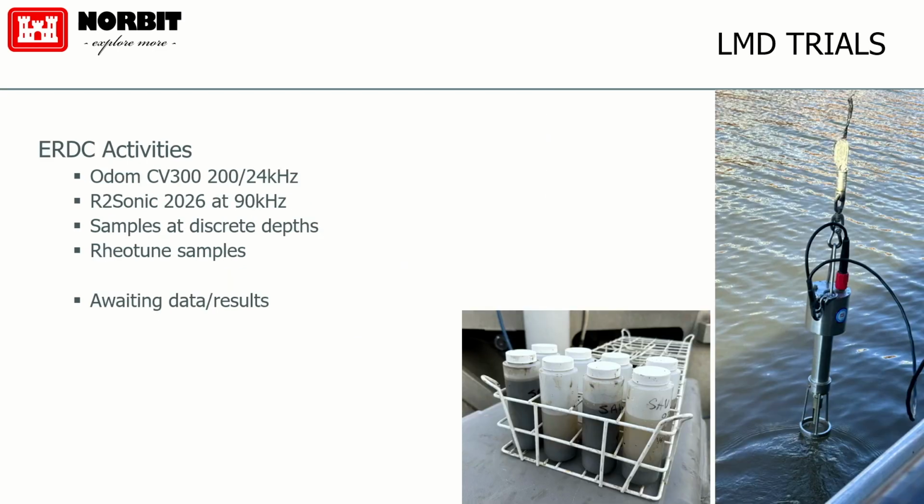ERDC aboard their larger vessel, again, they had the Odom CV300, 224 kilohertz, and the R2Sonic 2026 operating at 90 kilohertz. They took discrete samples using the sample measurement device that they have, a ball valve sampler. And then they took the Rheotune. Now the Rheotune is the one that matters the most, because that's going to give us our density. But then the goal is that we're going to be able to validate the Rheotune against the actual suspended sediment samples and verify that that's 1,200 grams per liter and that was calculated correctly. We're going to wait for those data results.